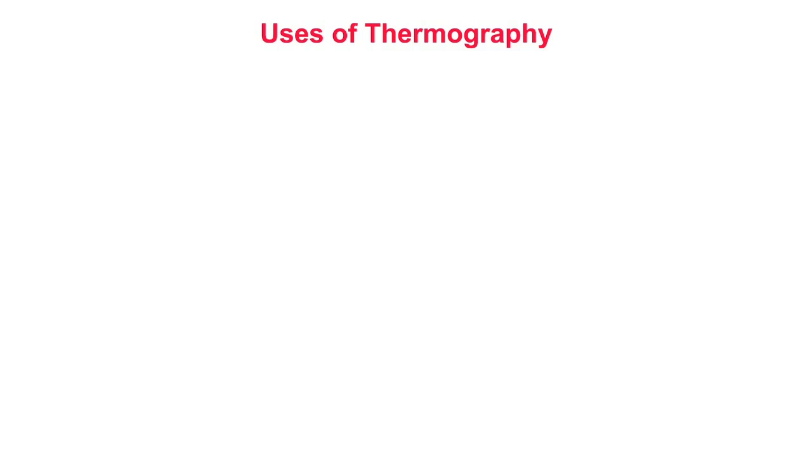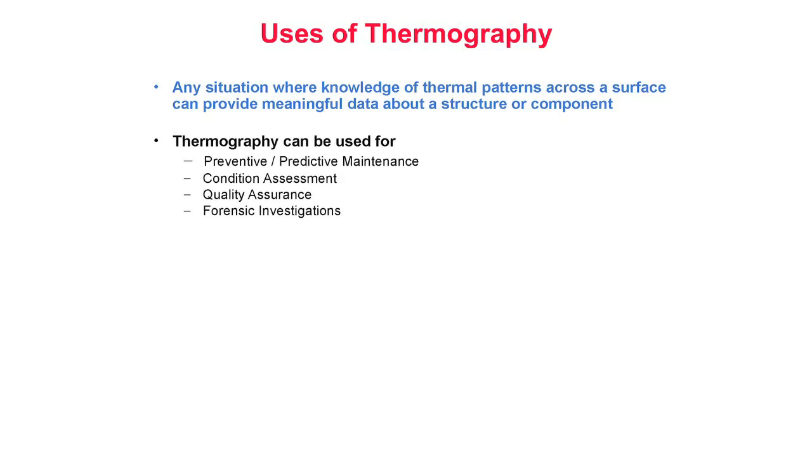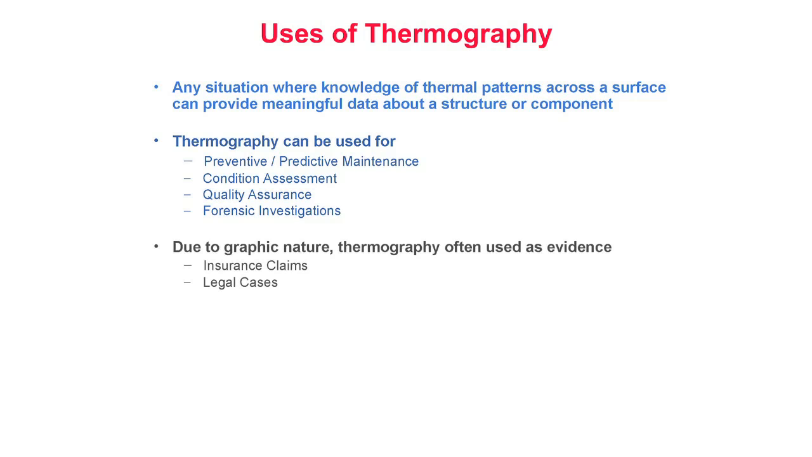Uses of thermography. Thermography may be applied to any situation where knowledge of surface thermal patterns can provide meaningful data about a structure, system, object, or component. Infrared thermography can be used for preventive and predictive maintenance, condition assessment of existing structures and systems, quality assurance inspections of new installations, repairs, and retrofits, and also for forensic or failure investigations of building structures and subsystems.